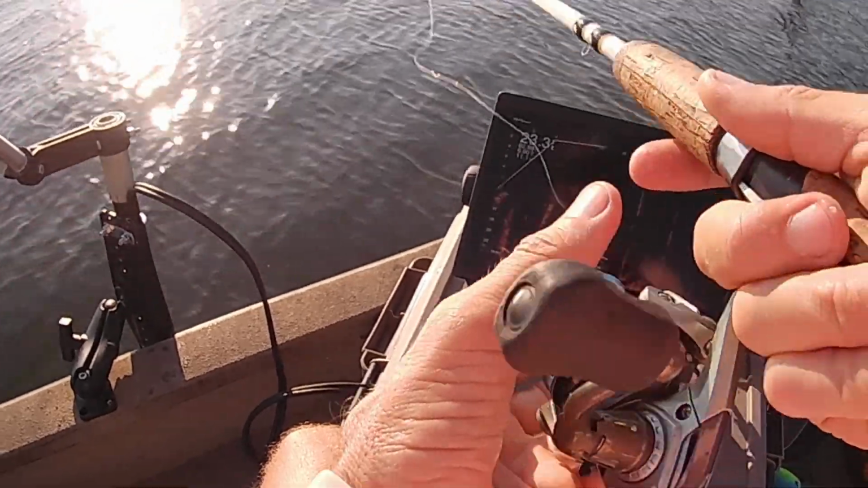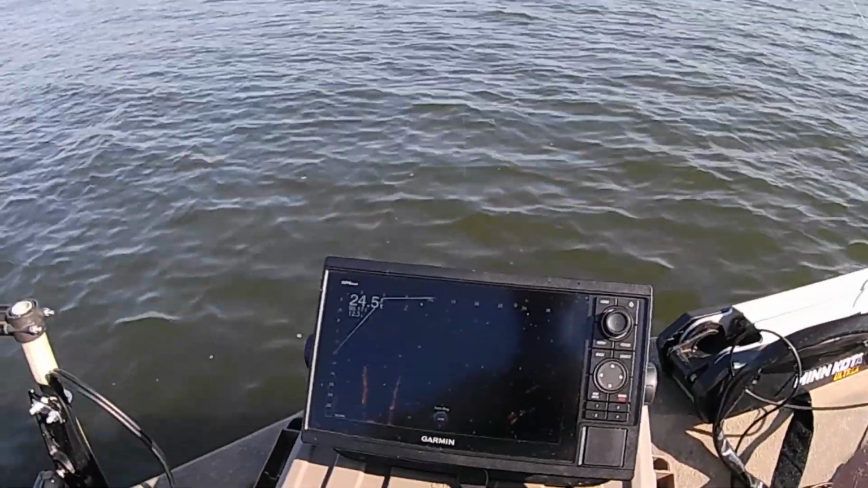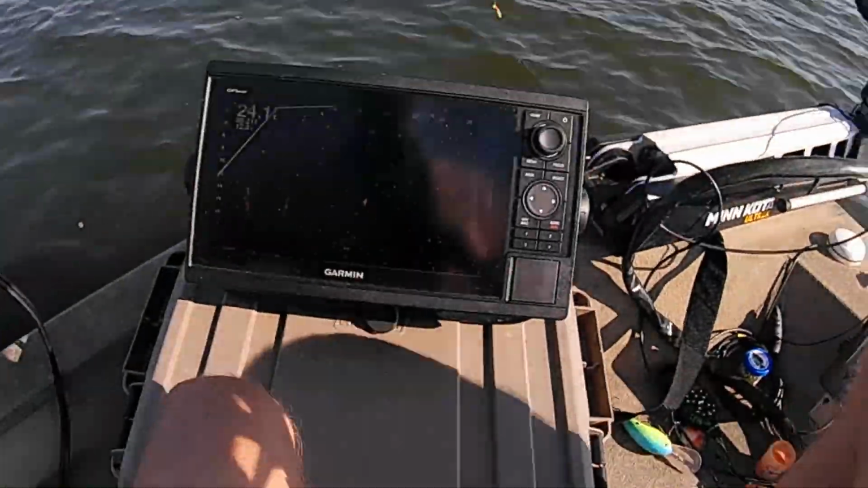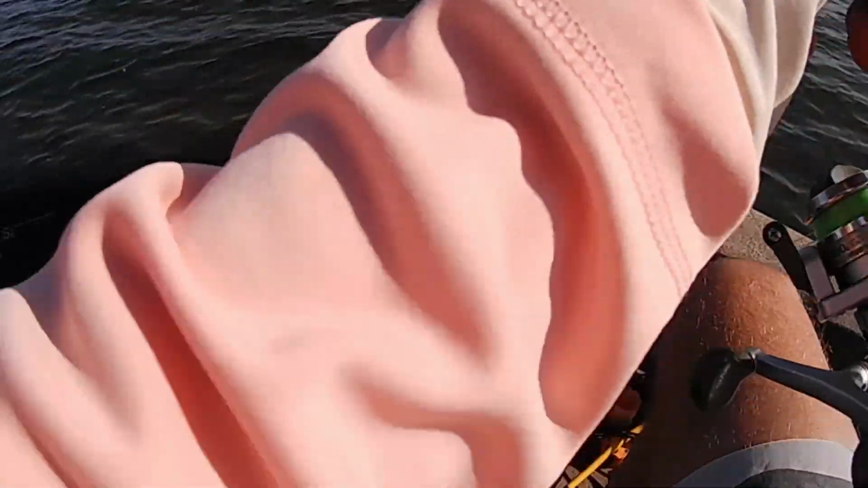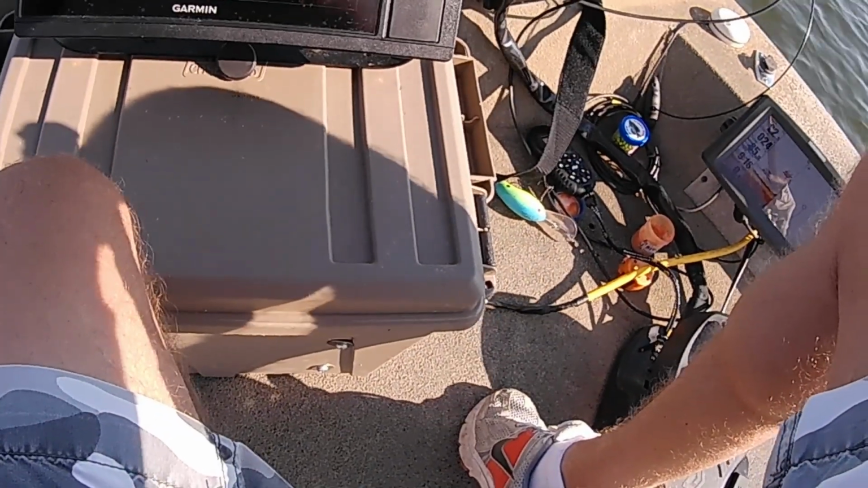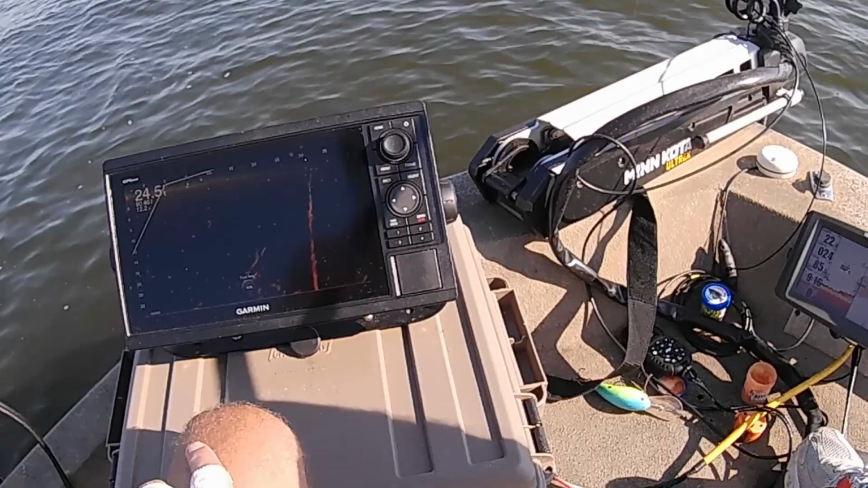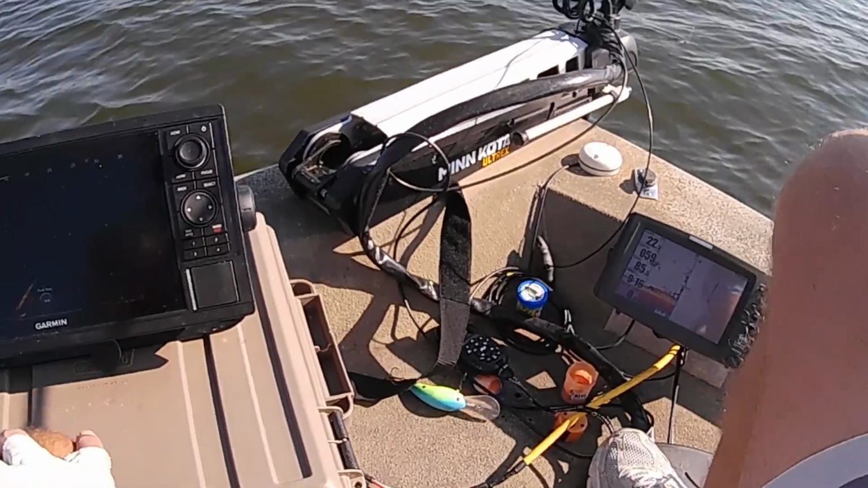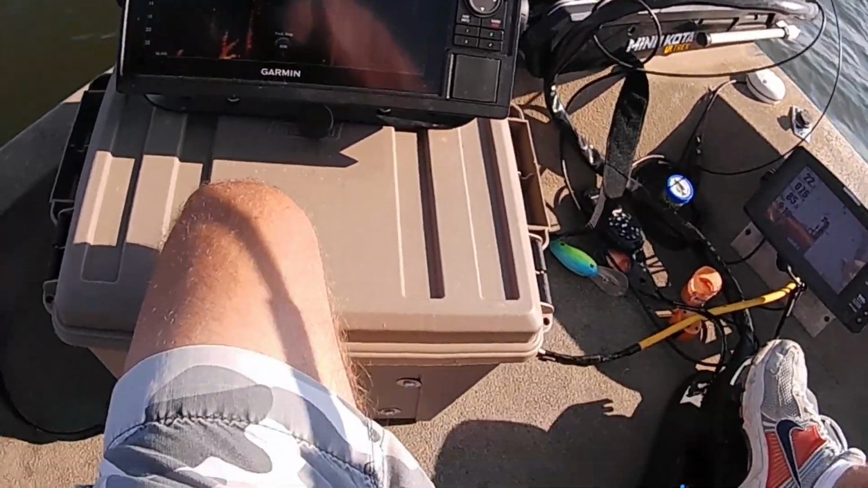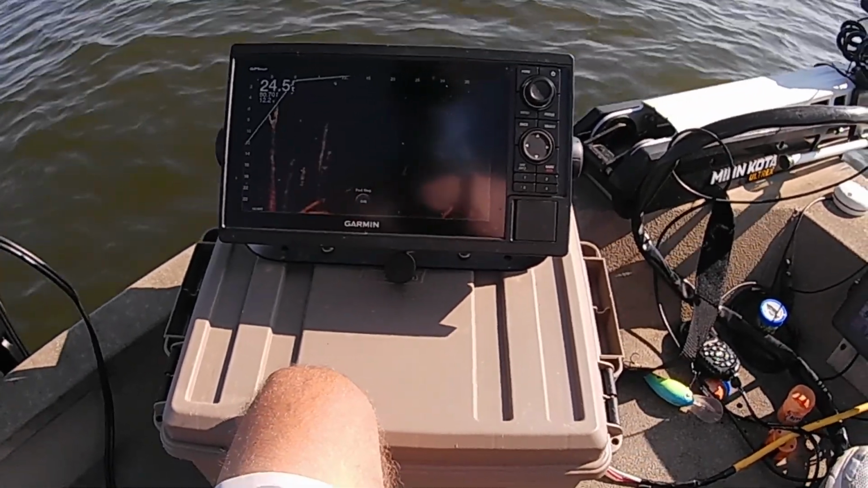Dang. Alright y'all, I had to move. I stayed at that spot two hours in that area, looking around for two hours, and I had that one fish. I don't know if it's going to make the camera or not, but one fish is all I had. I had another one that came off at the surface, but just not a whole lot going on in that particular area. So I'm in another area, another edge of some trees. Gonna see if it's any better.